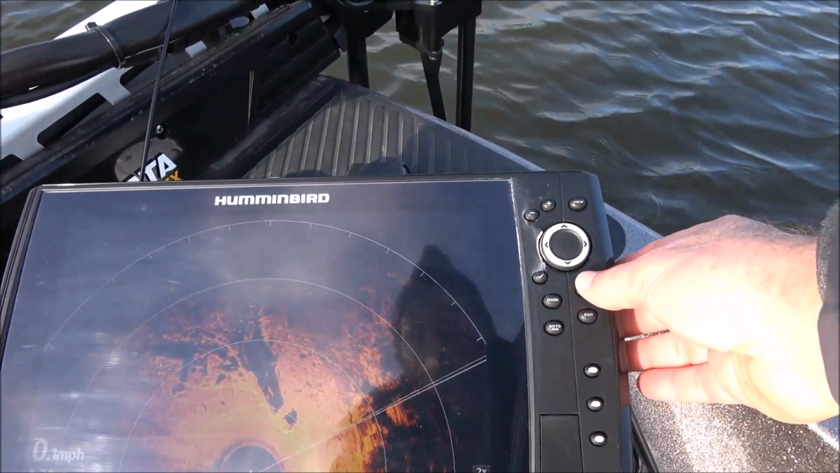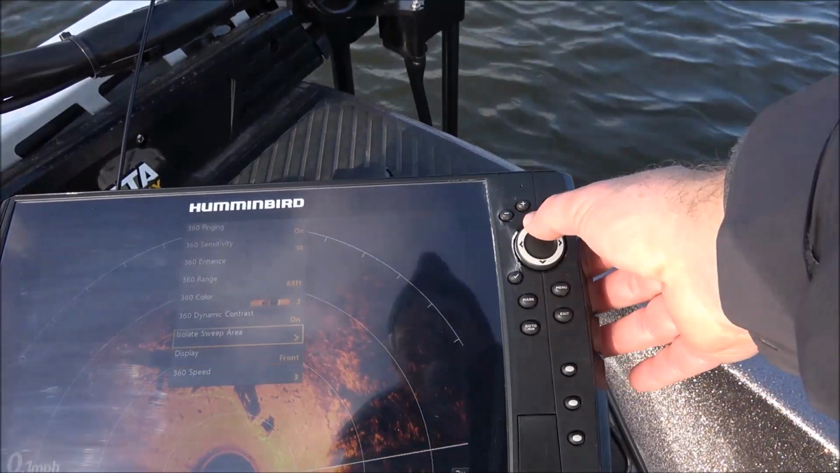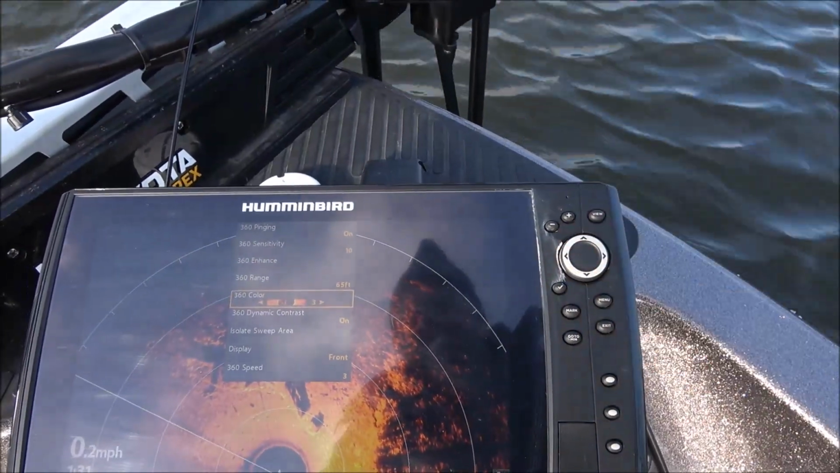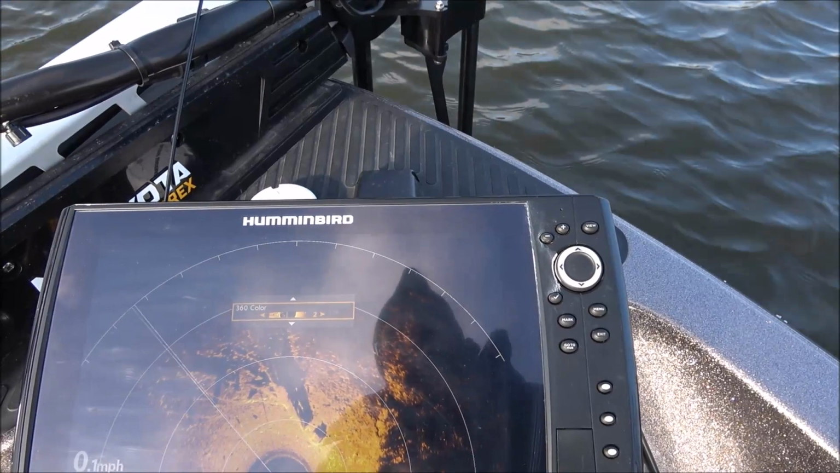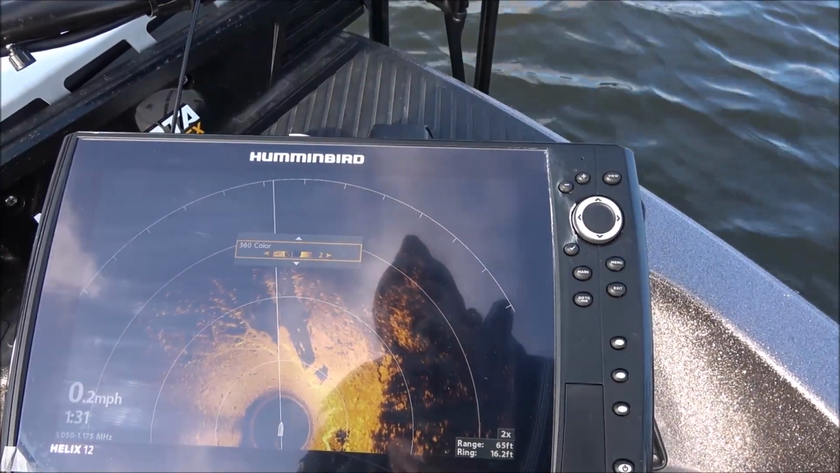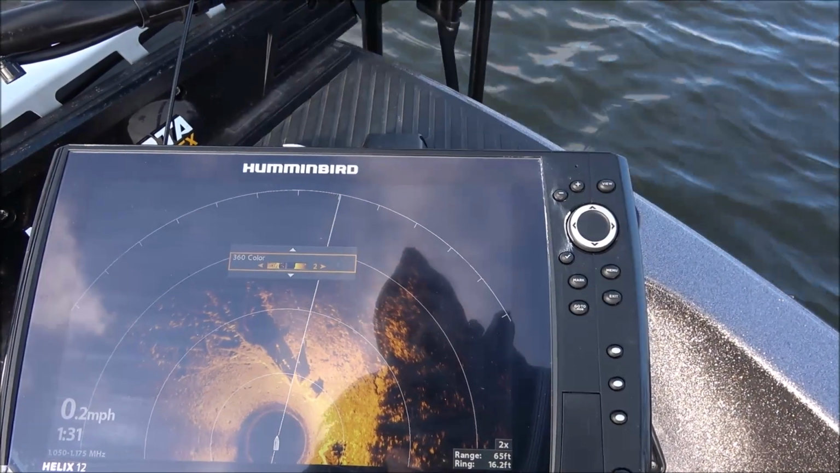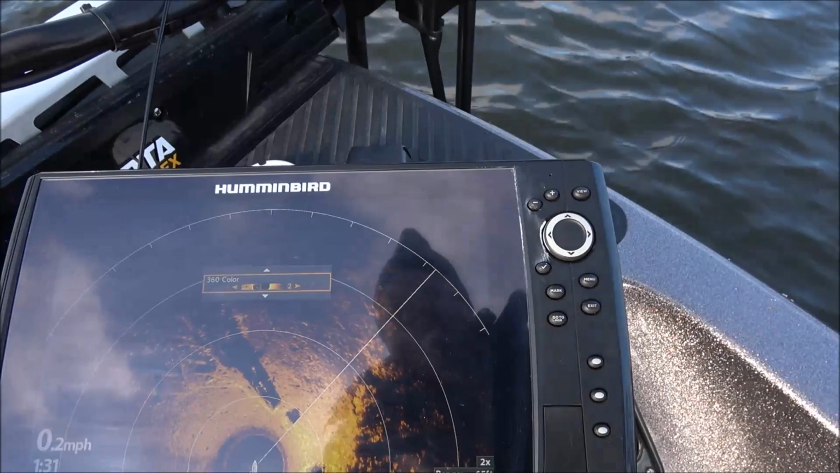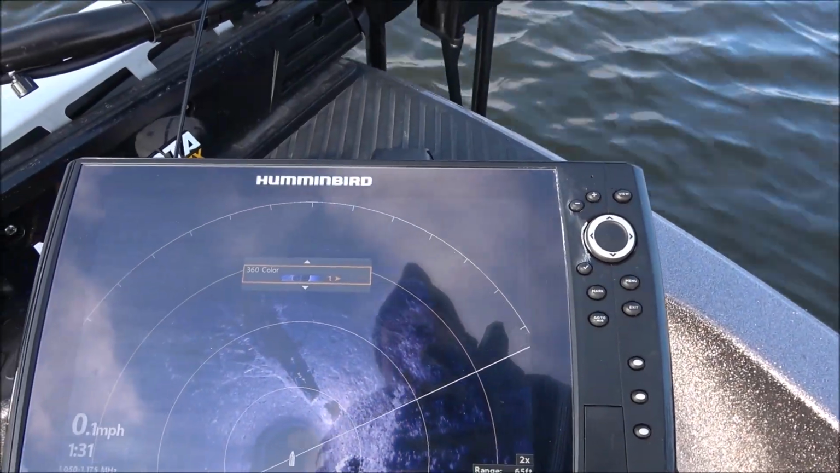And then another thing you might want to do is change or play with the palettes. So the palettes, there's several palettes, and it all depends on the cloudiness of the day, your sunglasses, as to which palette, but I think palette 2 looks a little bit better than 3. Palette 1 is kind of a blue.